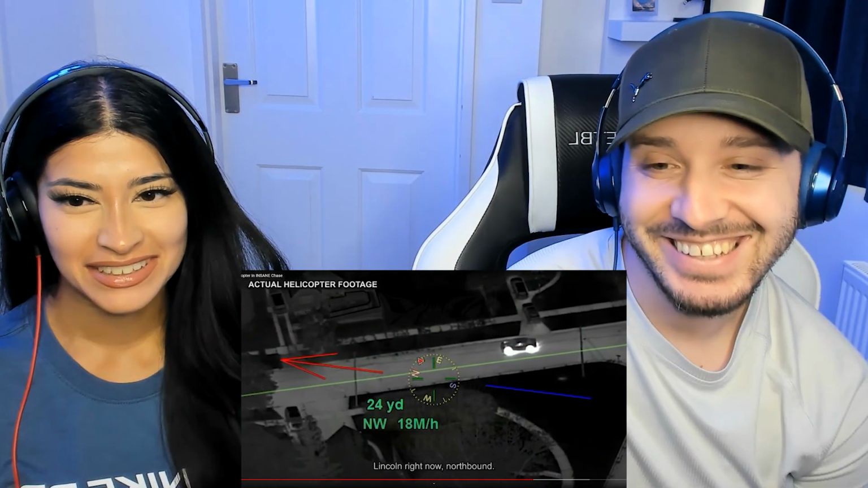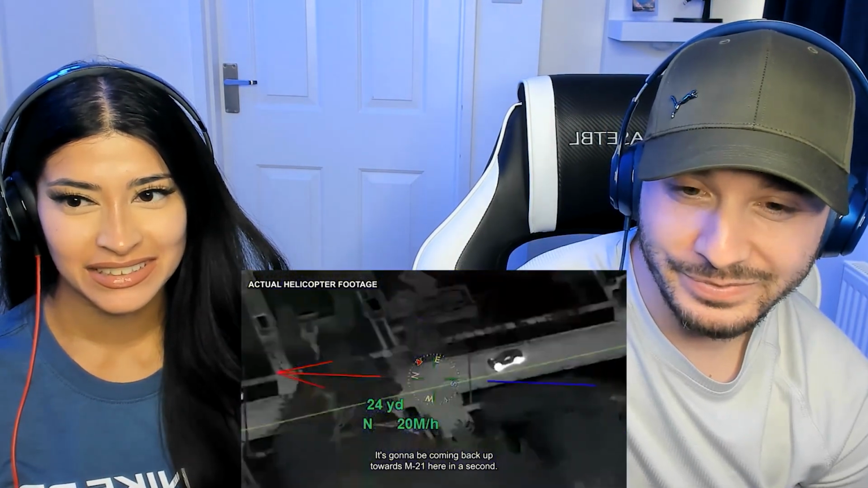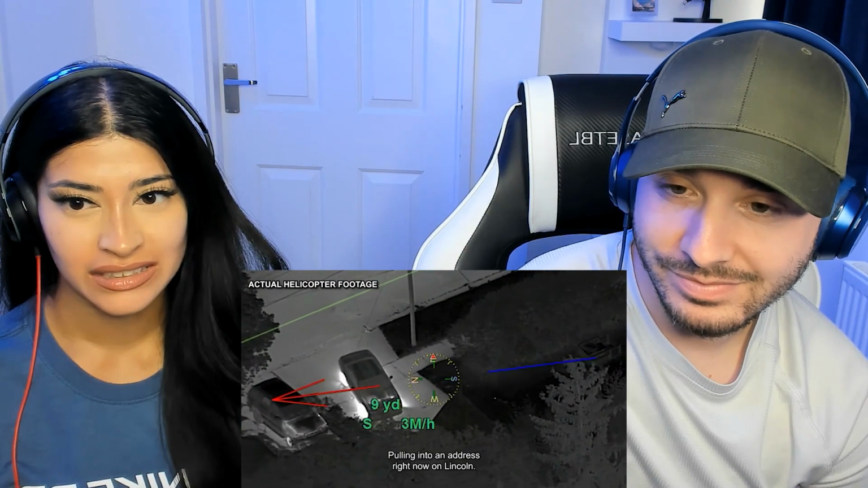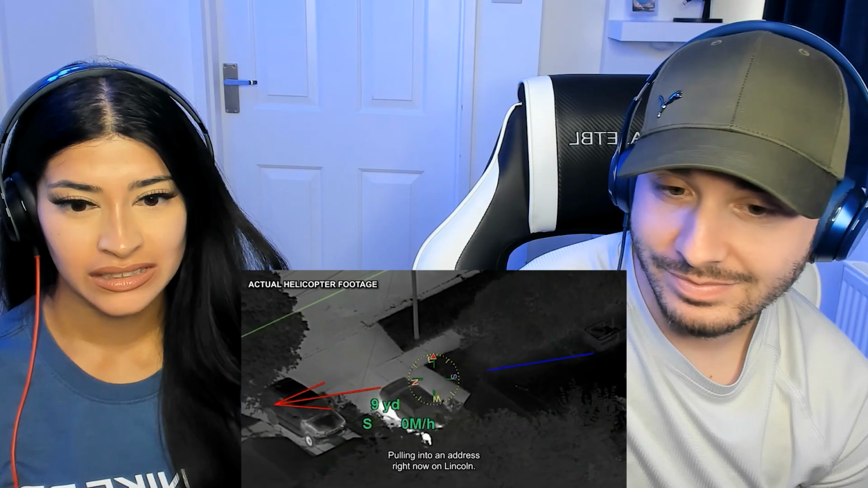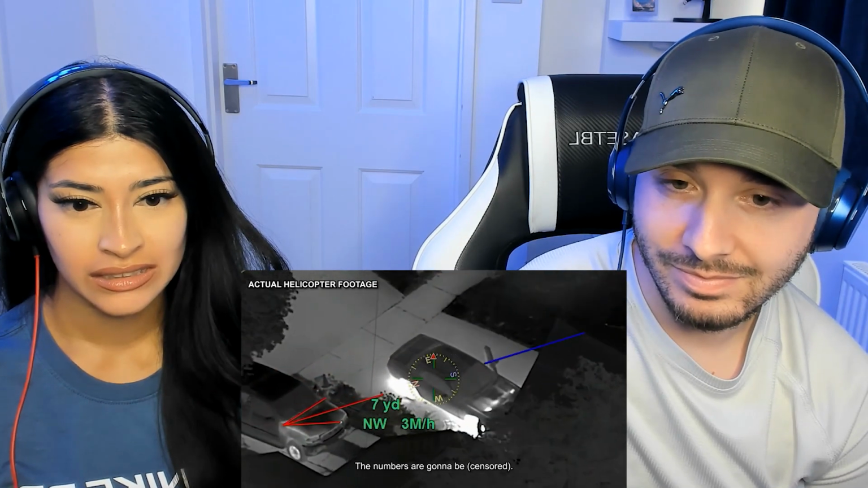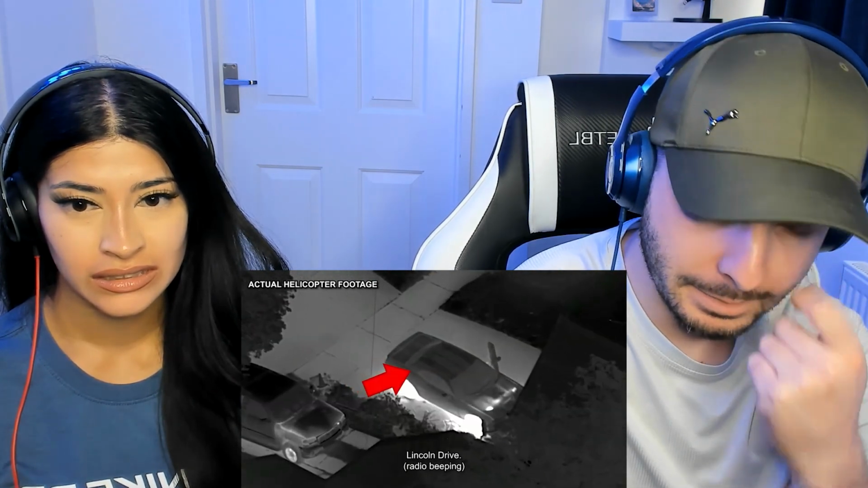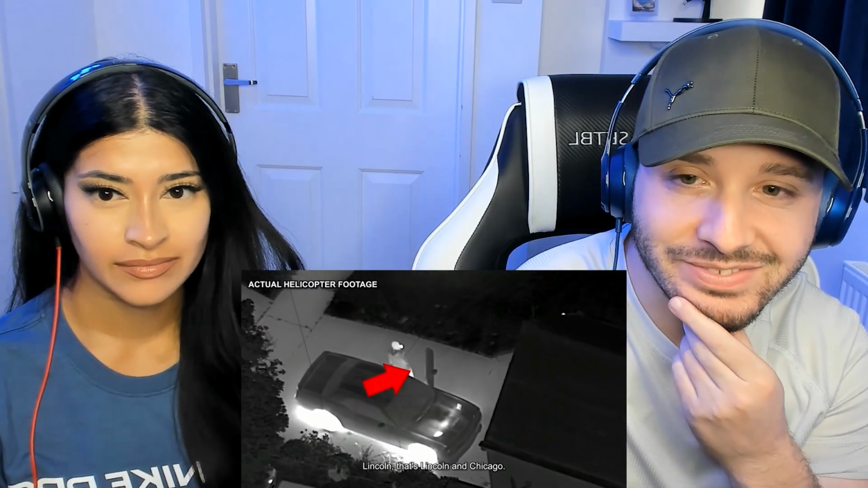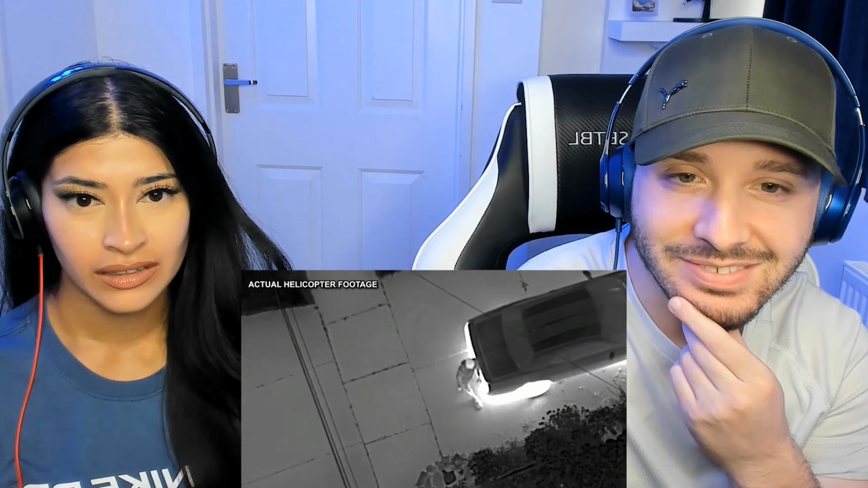Lincoln right now, northbound. It's going to be coming back up towards M21 here in a second. It's just south of M21. He's blacked out. Pulling into an address right now on Lincoln. The numbers are going to be, he pulled up on Lincoln. Driver's door is open. Lincoln in Chicago. Driver's at the trunk. Chopper's right above him.